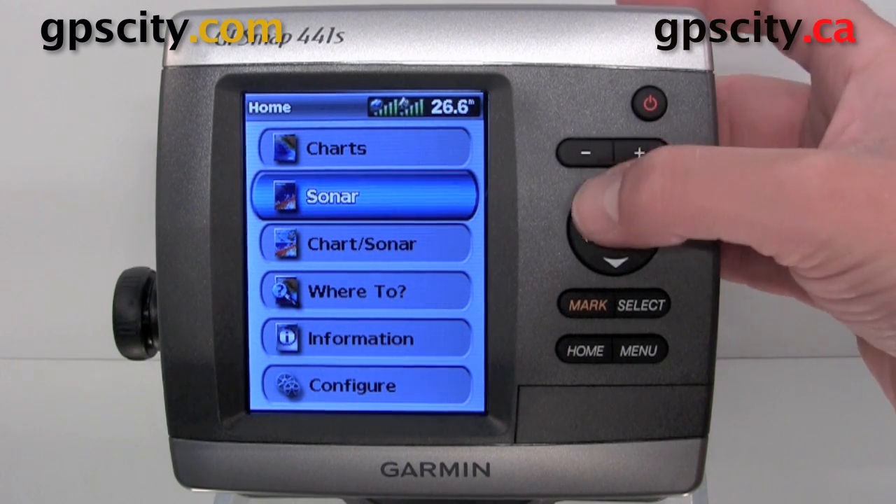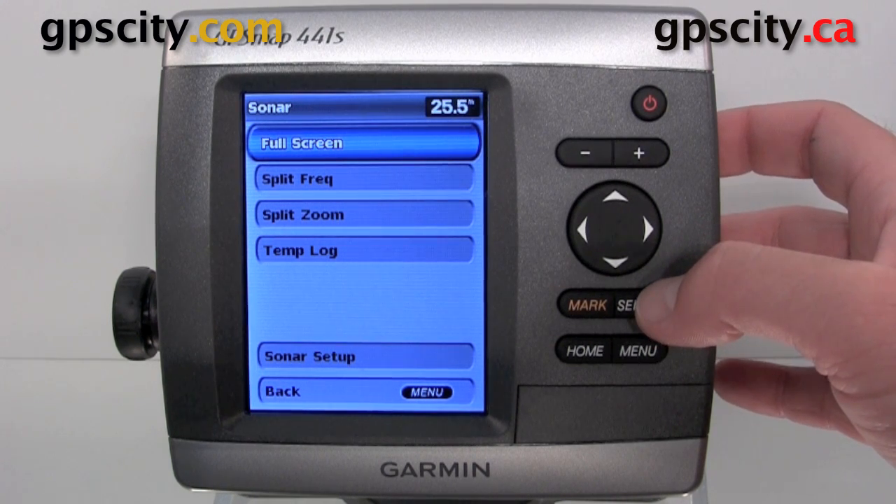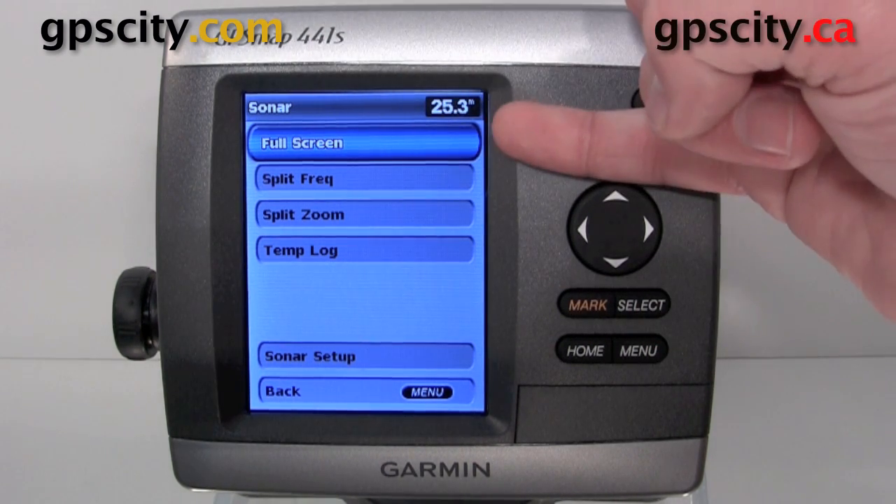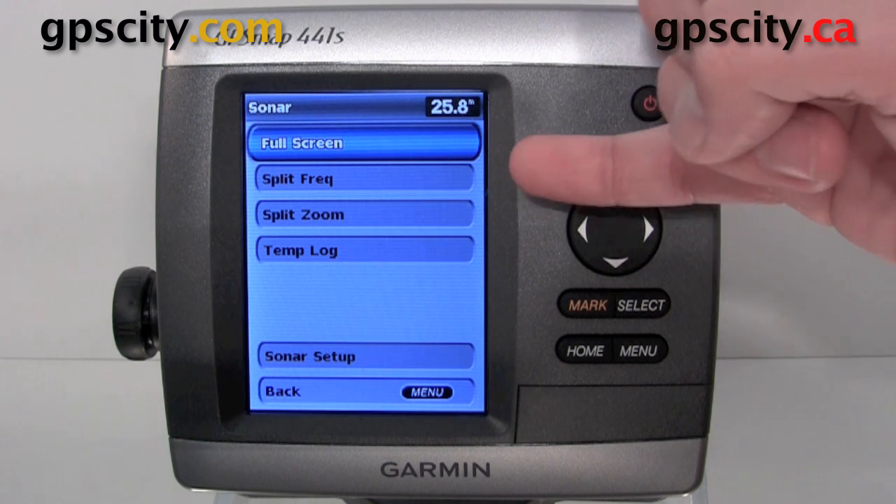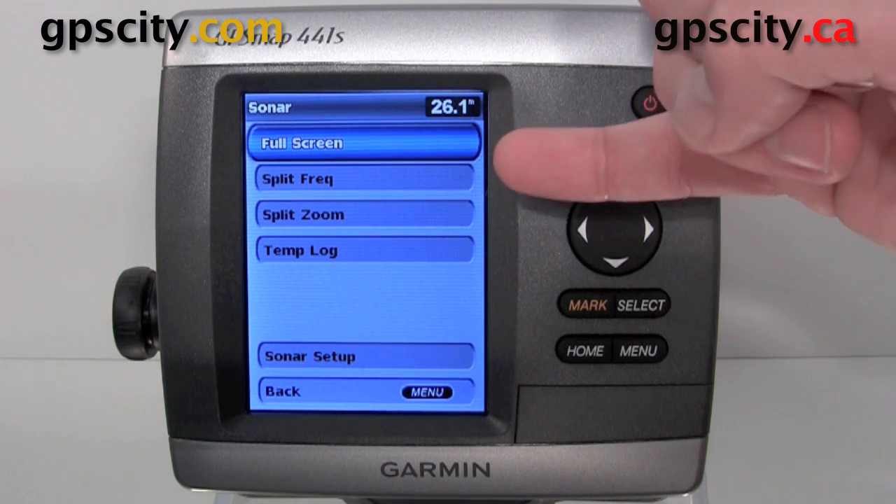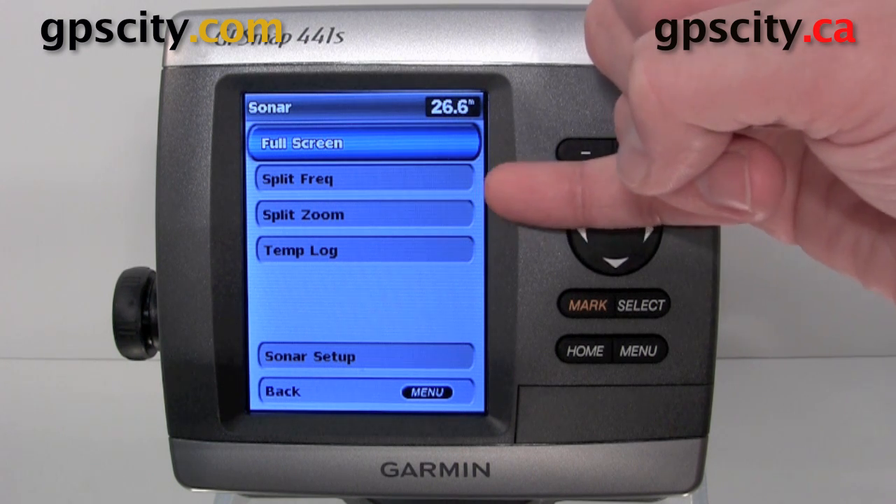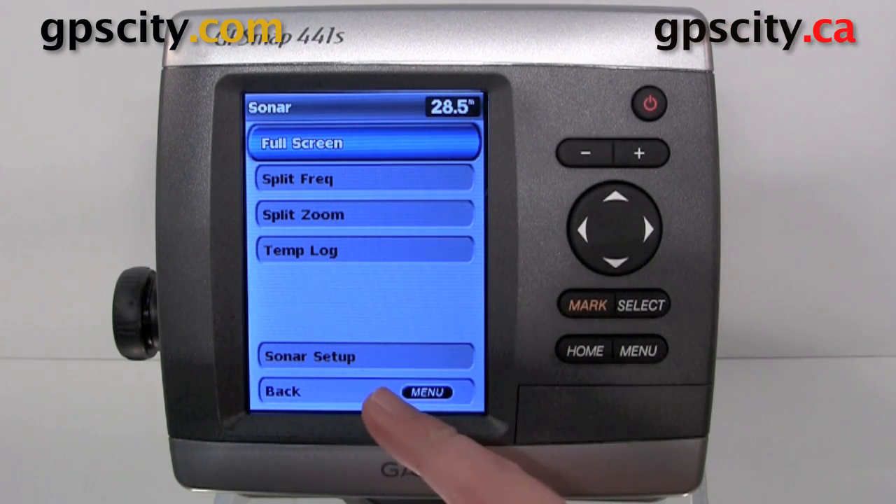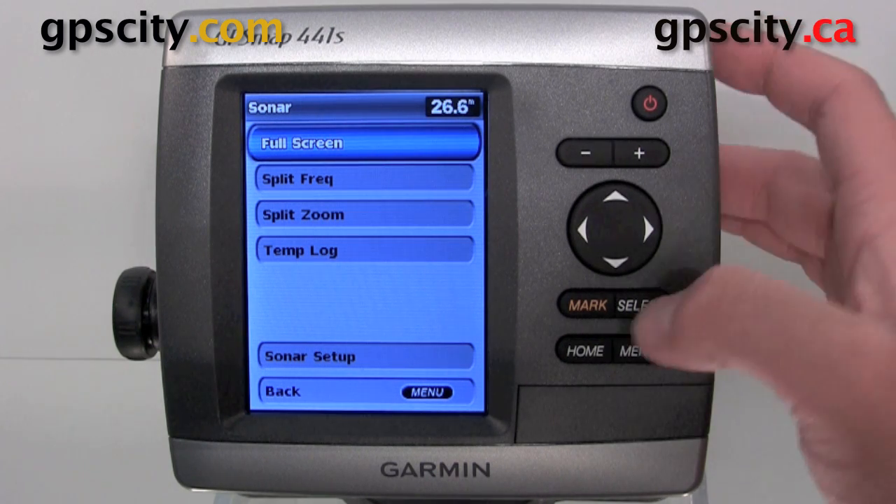So if you highlight Sonar using the rocker pad and hit select, we're going to have four more options. We're going to have full screen, split frequency where it'll view the 50 kilohertz and 200 kilohertz, split zoom, so two different zoom levels for a different resolution, and a temperature log, and then at the bottom we can do some sonar setup. So let's see what it looks like in full screen.